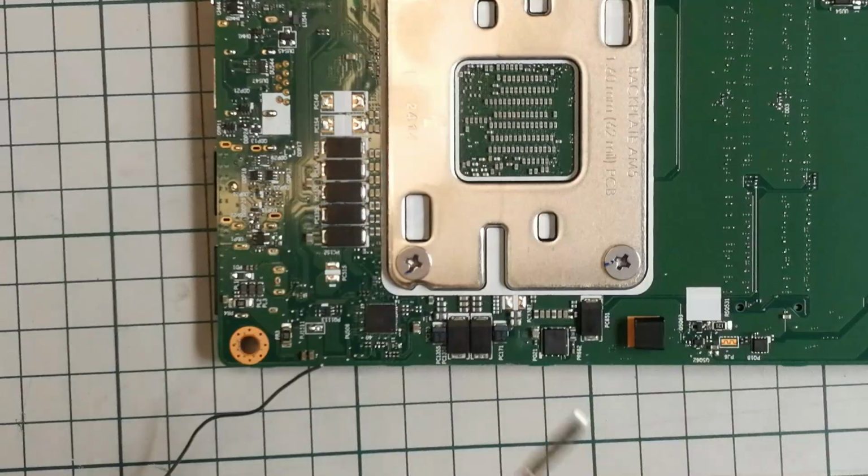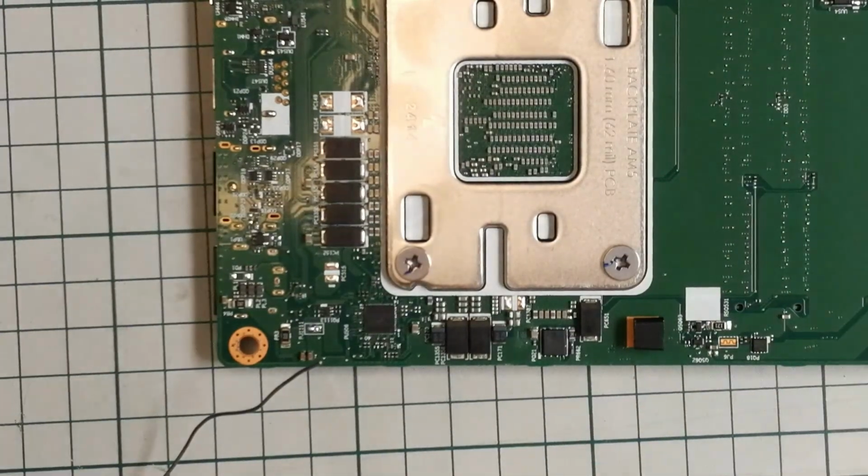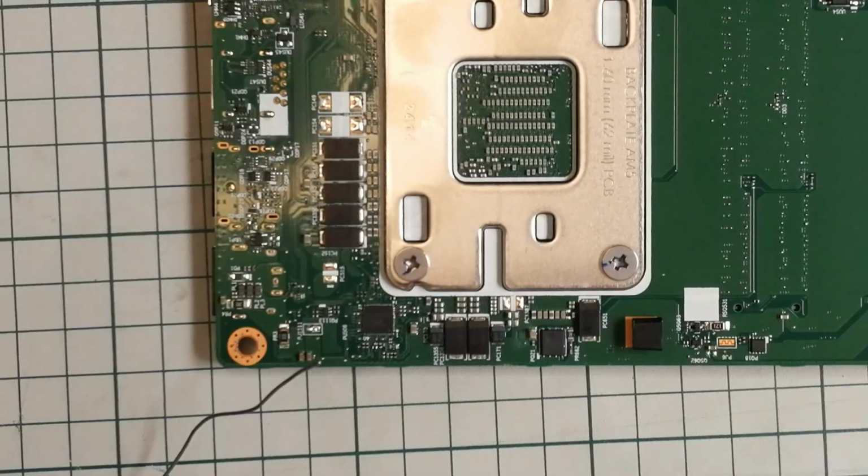Okay. Well, let's do that then. If I can find the flux. Oh, there it is. Okay.